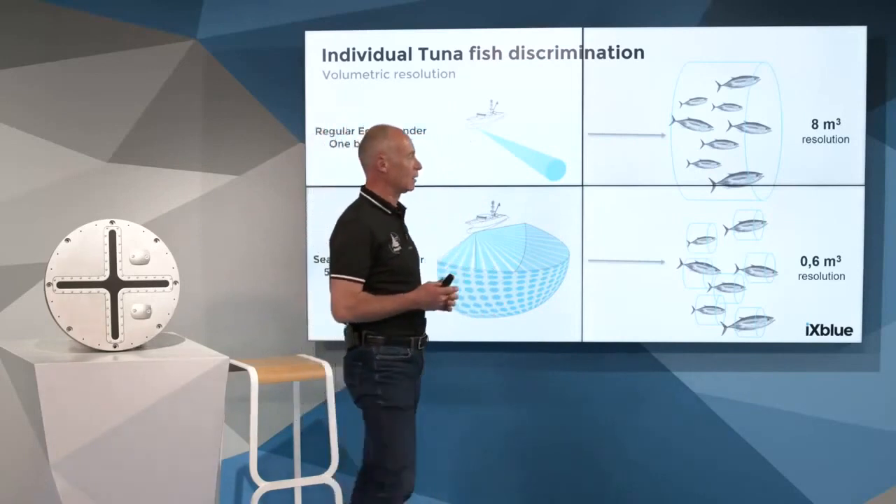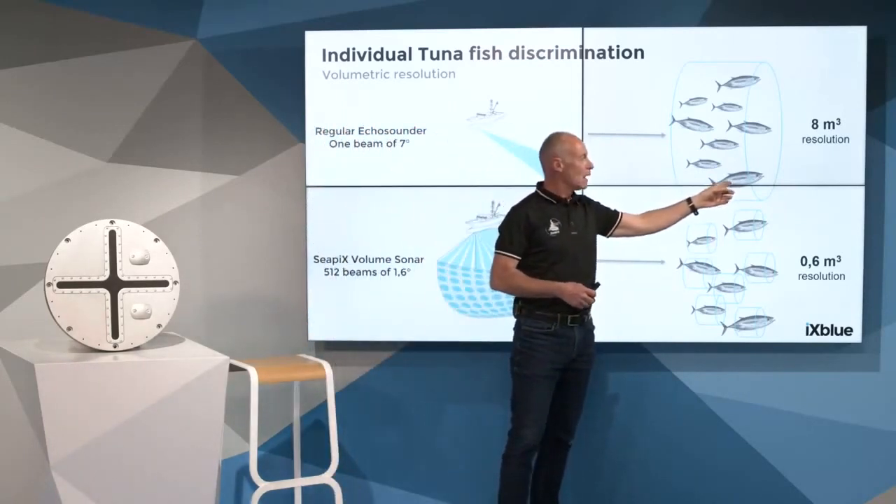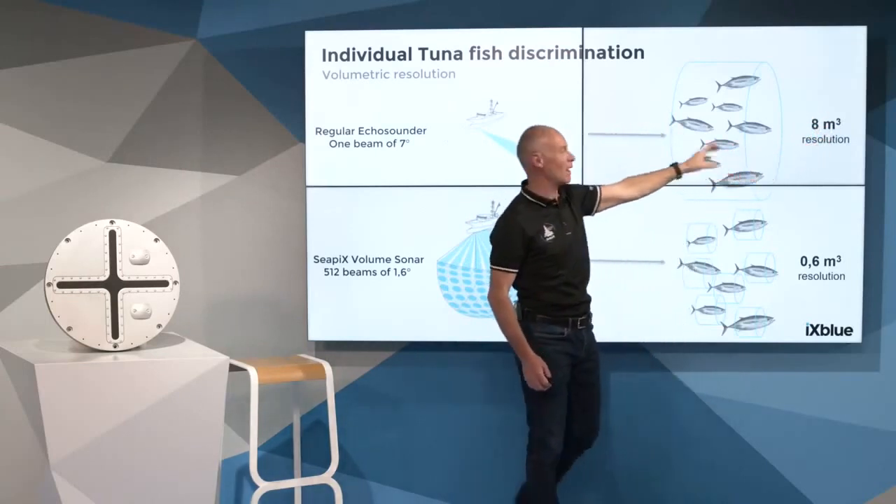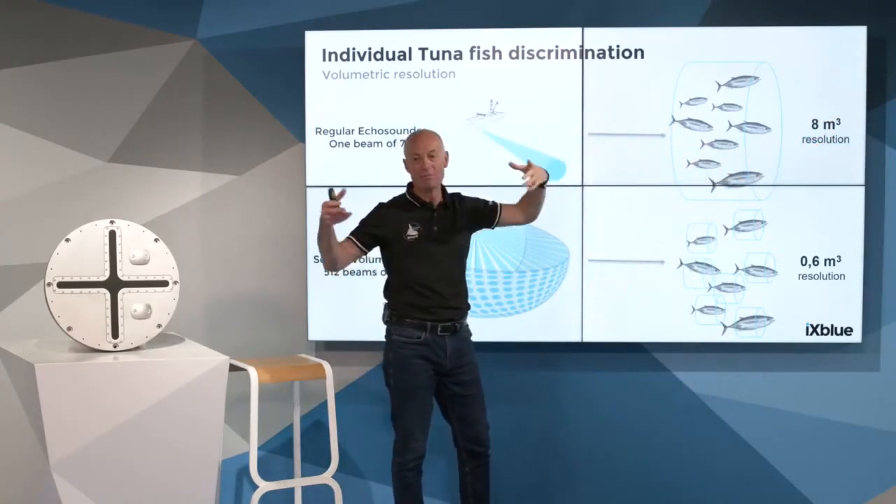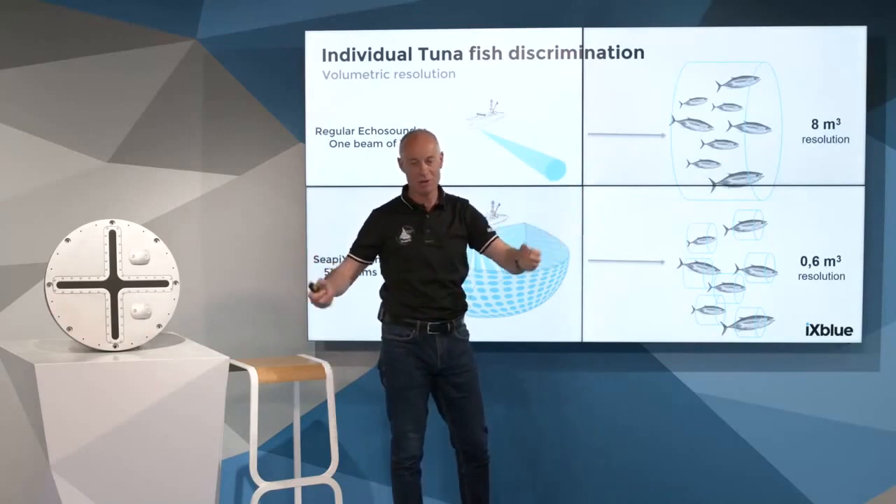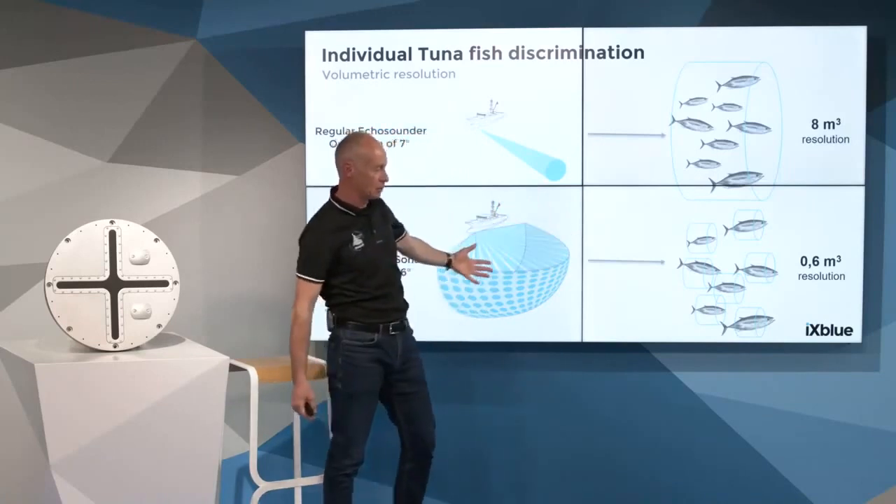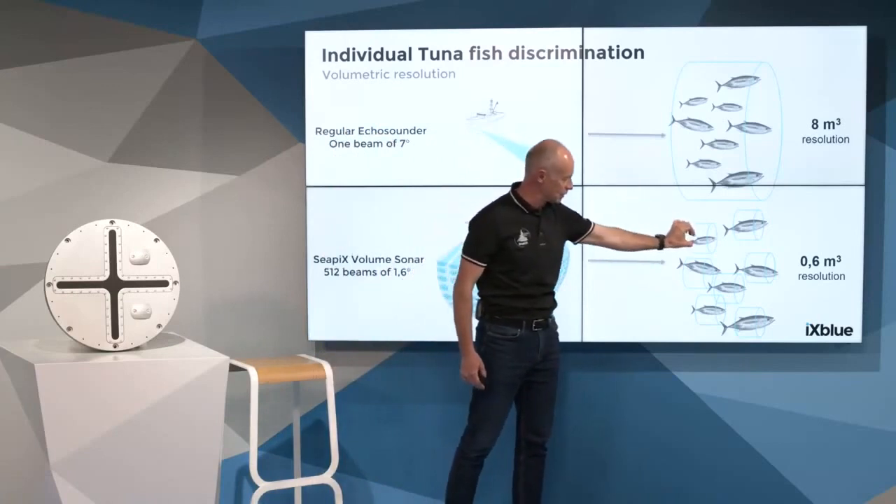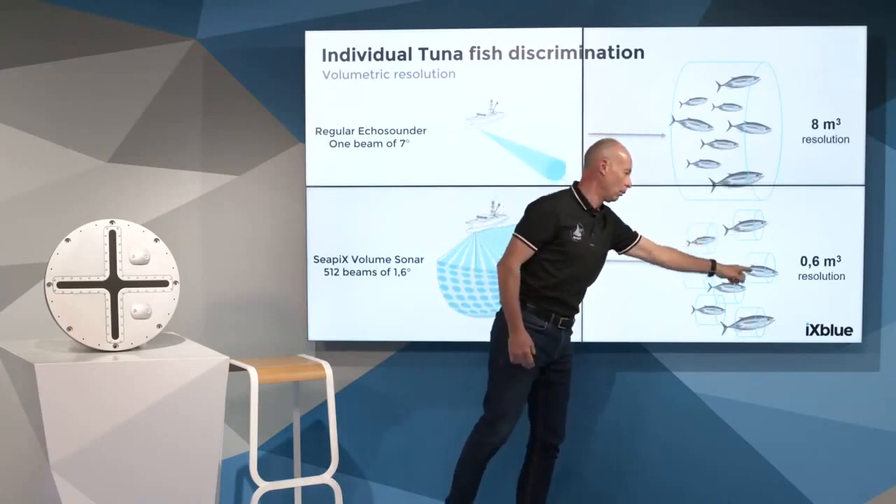That is a concern in order to estimate the right TS value. The resolution cell is up to 8 cubic meters at 100 meters distance always. So it is a very wide 3D pixel, if you want to call it a 3D pixel. We call it a voxel. And with Seapix technology, we reach the goal to reduce the beam to 1.6 degrees instead of 7. We reduce to 1.6, and then we are able